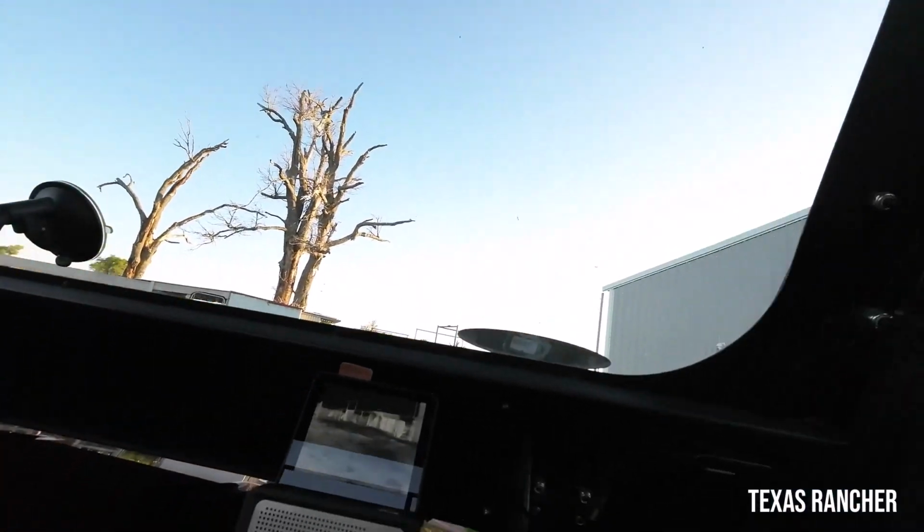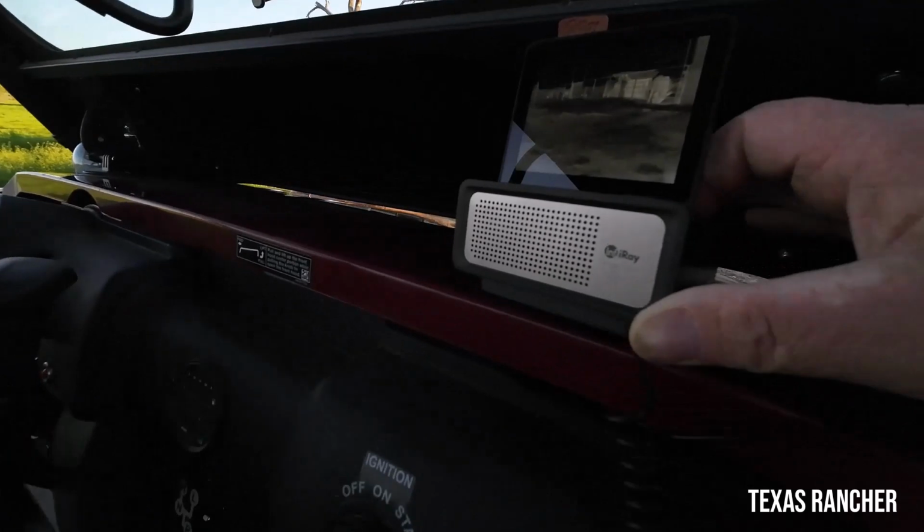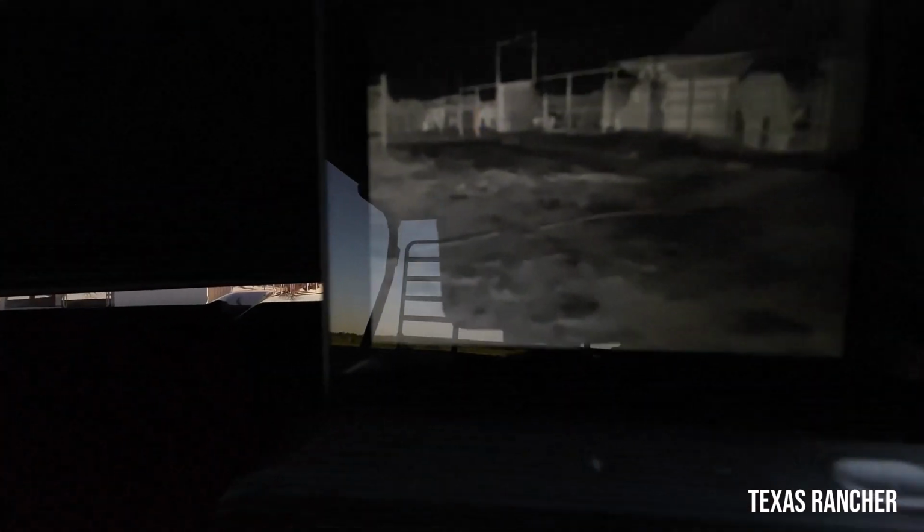Let's go see. There's Candy, our donkey, right there by the fence. Let's see if we can get a shot of her in the camera. I'm trying not to get the glare. If you can see her. Man, my screen is kind of dark.